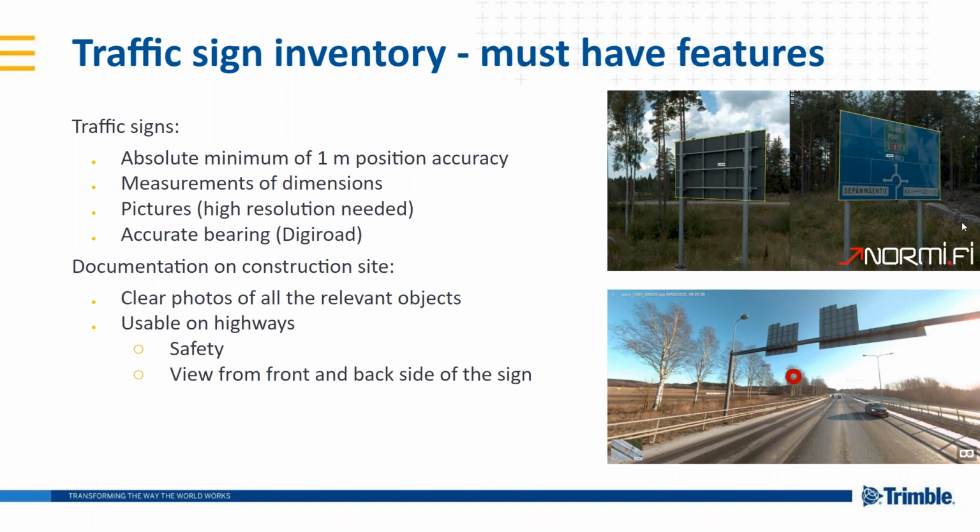Also, one good thing to have is a measurement of dimensions. For example, there is the top picture. There is a very large sign, and if you can calculate how big it is, how many square meters, we can actually calculate what kind of attachment system we must have. For example, if you have very high winds, we have to take that into consideration so that the structure can withstand heavy winds and rough conditions and that sort of thing.